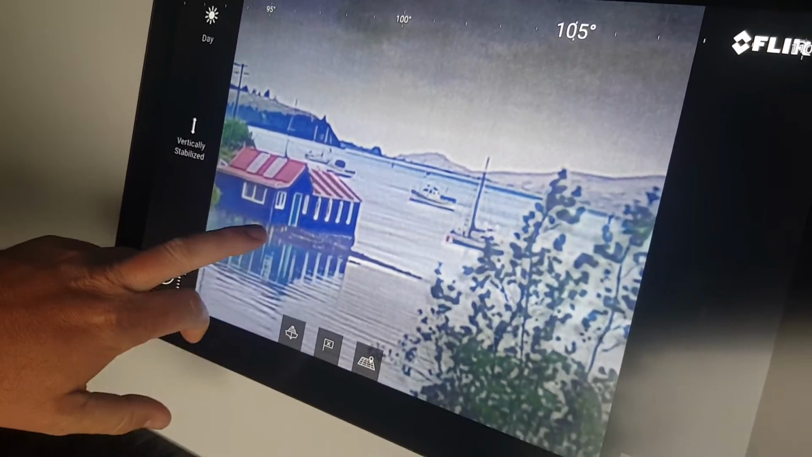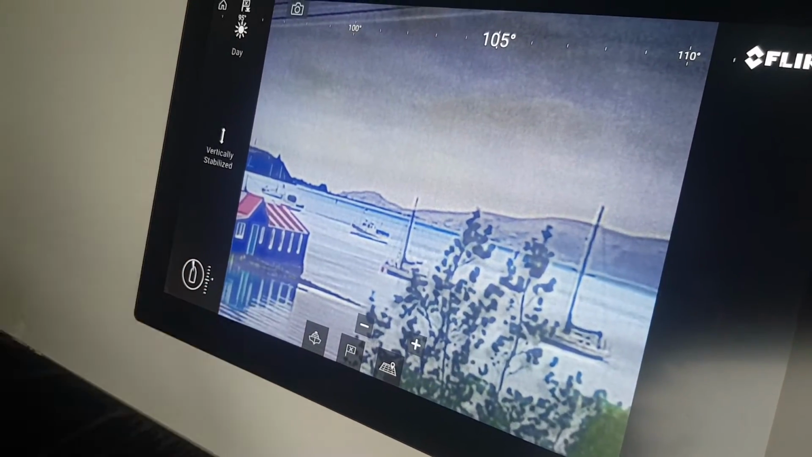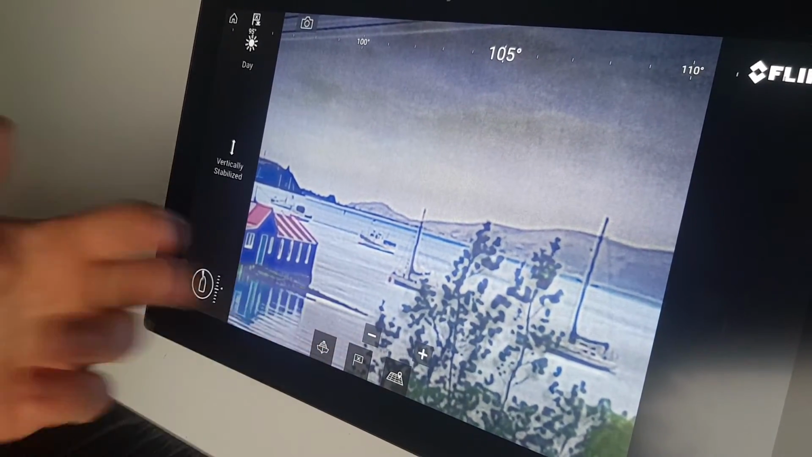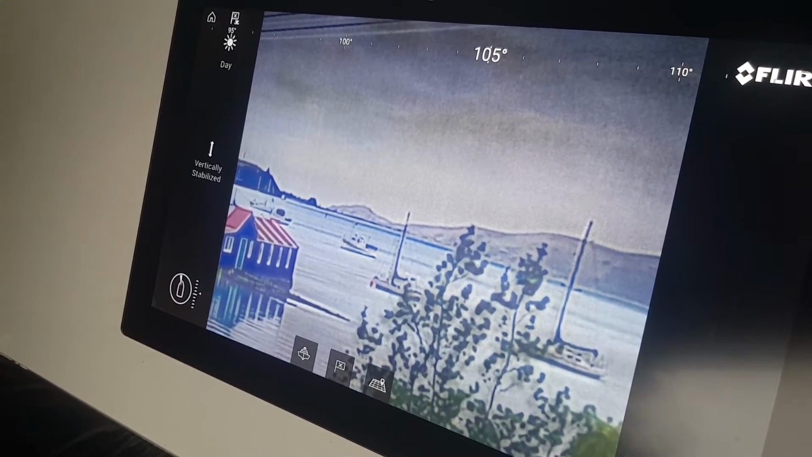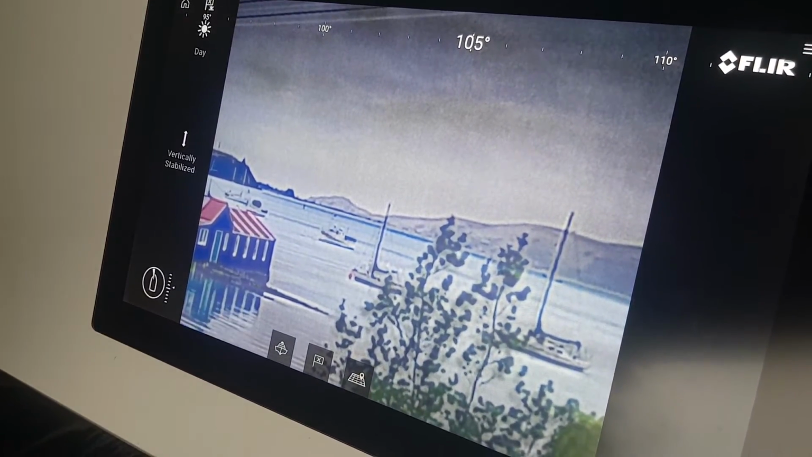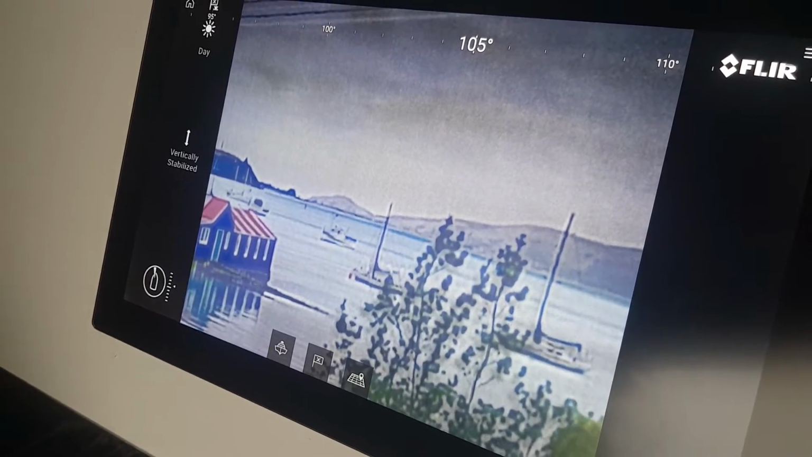Yeah, so great for navigation, great for obviously picking up buoys and markers, etc. And also to see running lights on boats. So whether you have the port light on the right or left hand will obviously tell you if the boat's coming towards you or moving away from you, so it helps with that navigation aid.